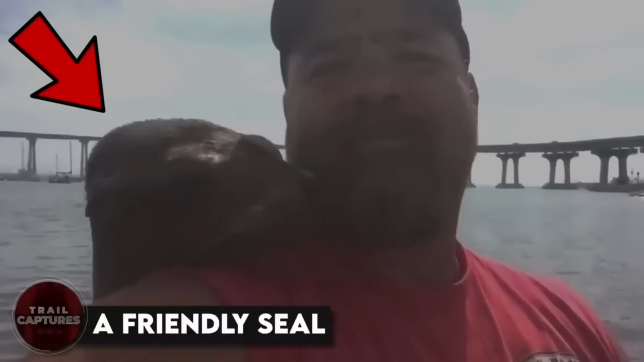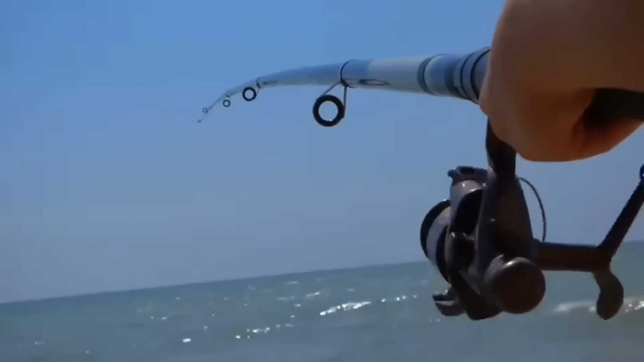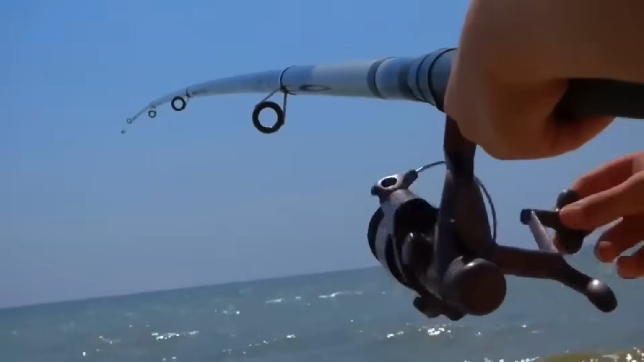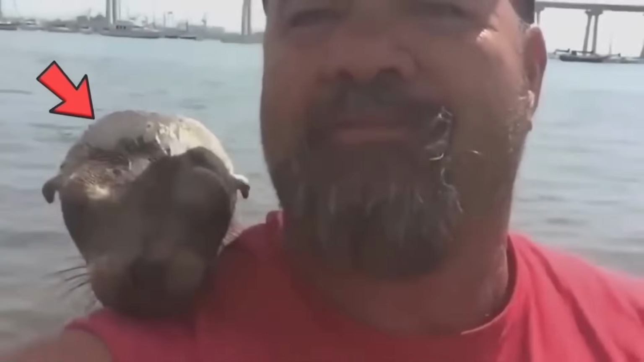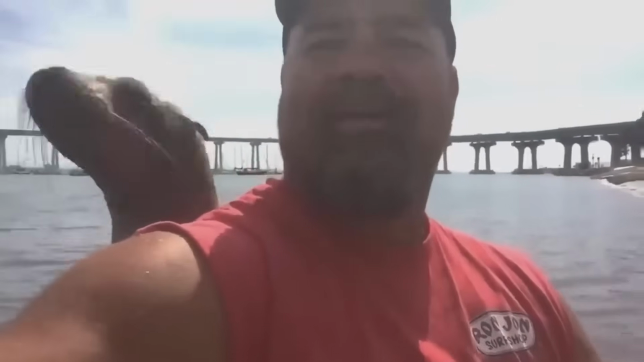A friendly seal. As Vincent Vajera was enjoying a leisurely fishing trip off the coast of California, he got an unexpected visitor, a friendly seal who decided to hop aboard his kayak. Initially, Vincent was a bit startled, but he quickly realized that the seal just wanted a hug. The adorable creature snuggled up to Vincent and refused to leave, creating a heartwarming moment that was caught on camera.